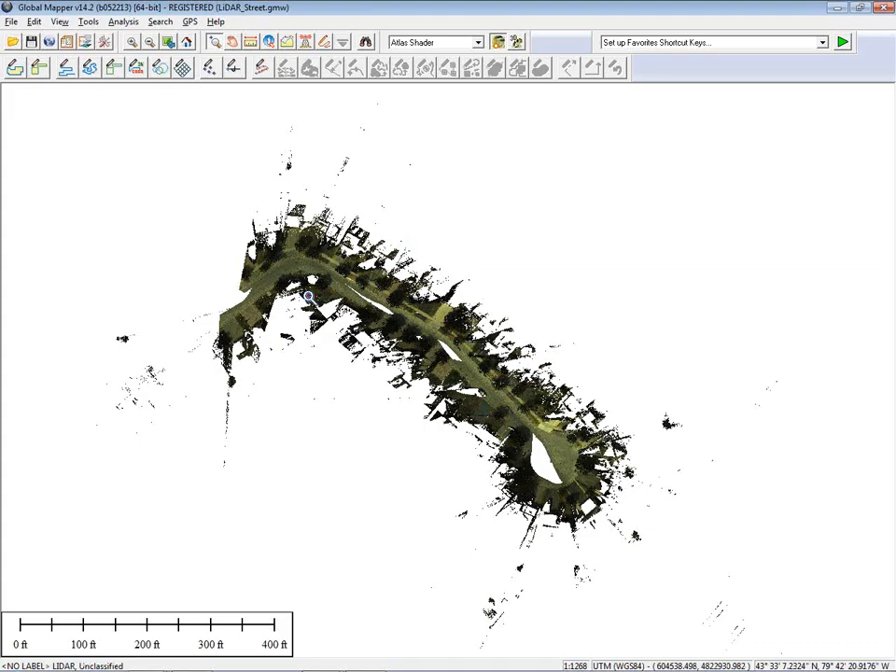So that is a quick look at some of the ways in which Global Mapper can work with data in 3D: generating terrain surfaces, performing analysis functions based on those terrain models, and also working with vector data in 3D. Global Mapper can work with the z-value regardless of what format it's in.